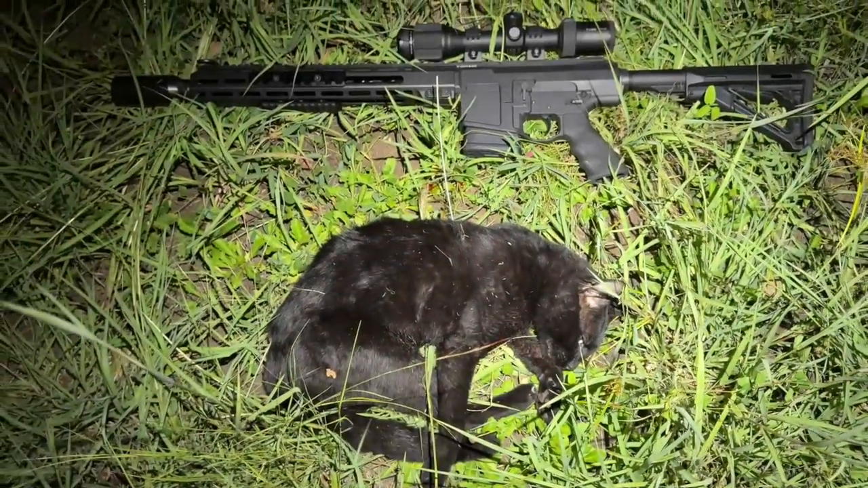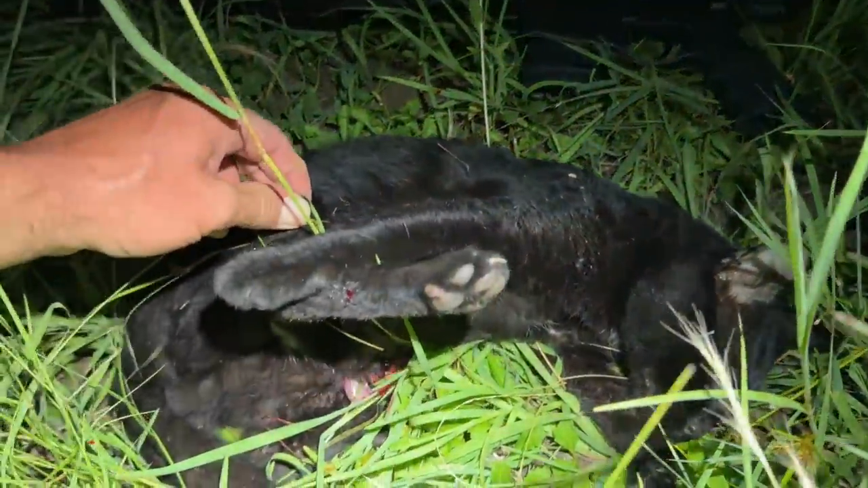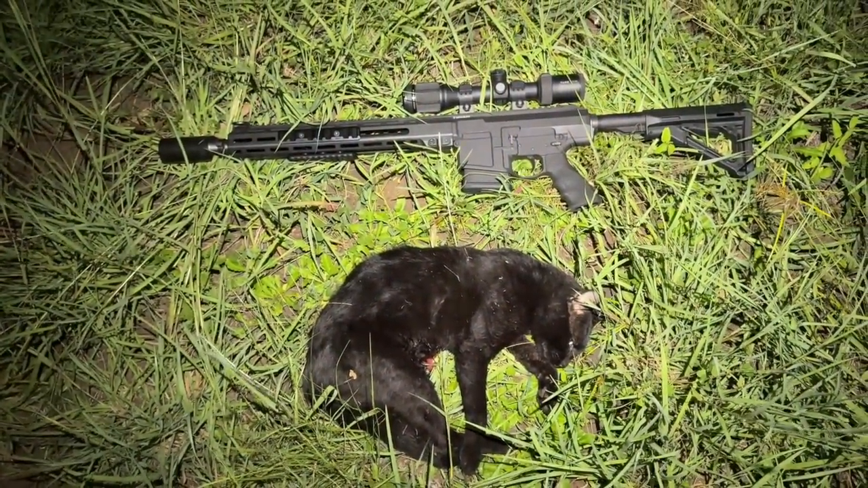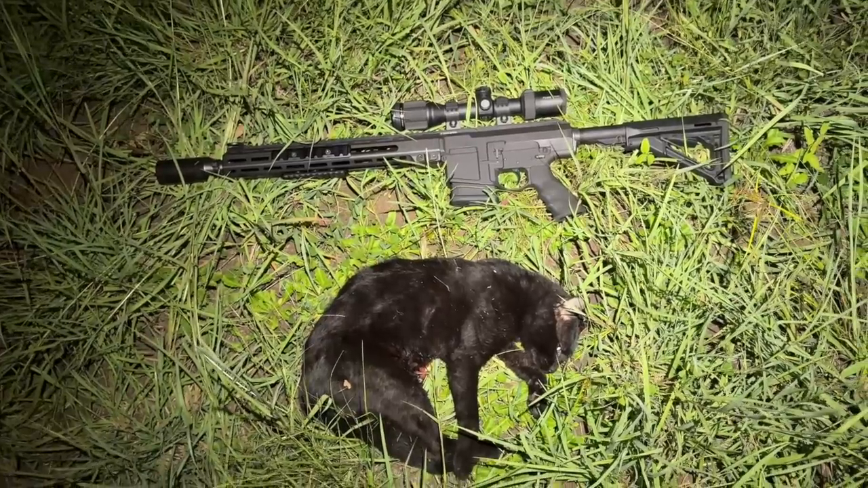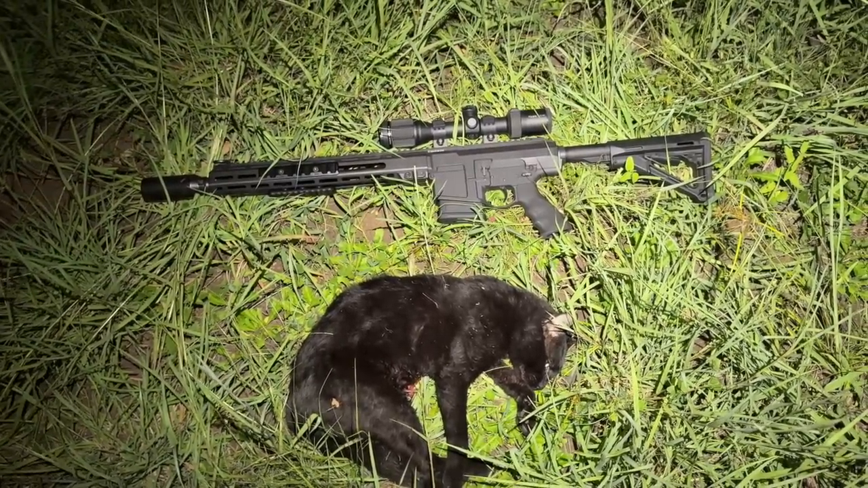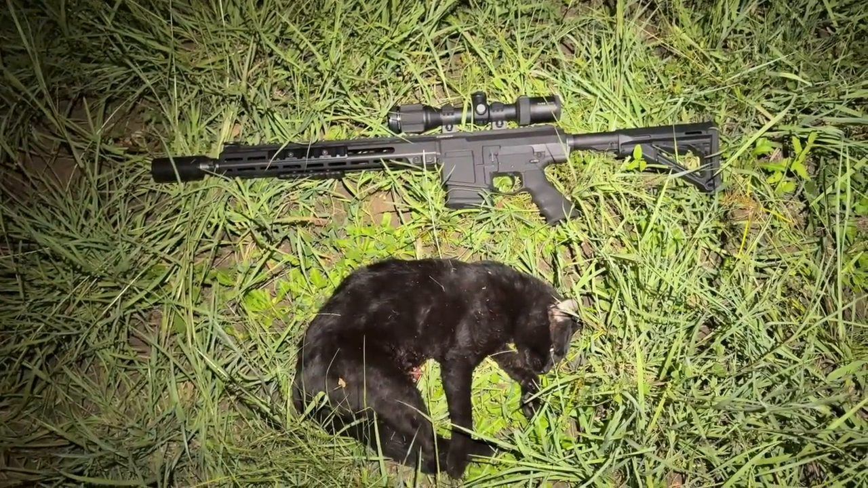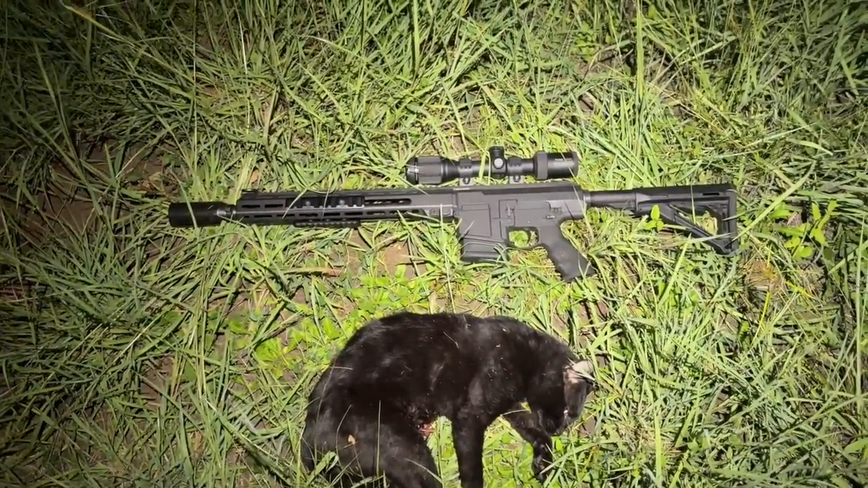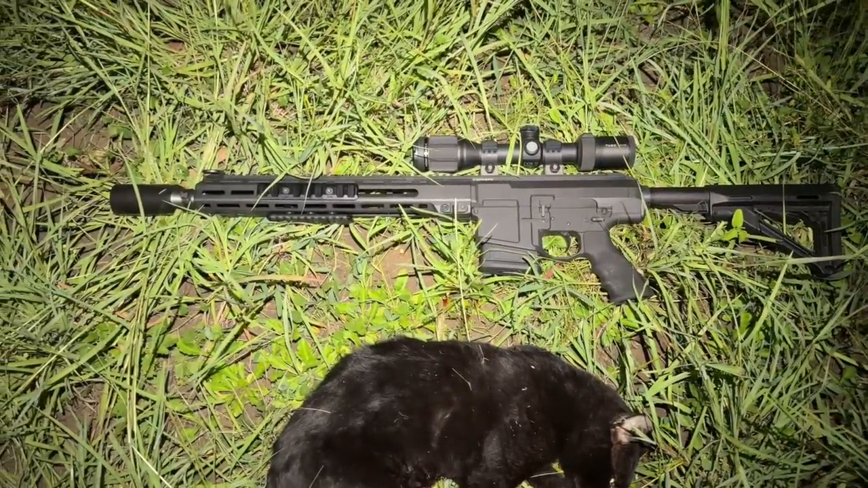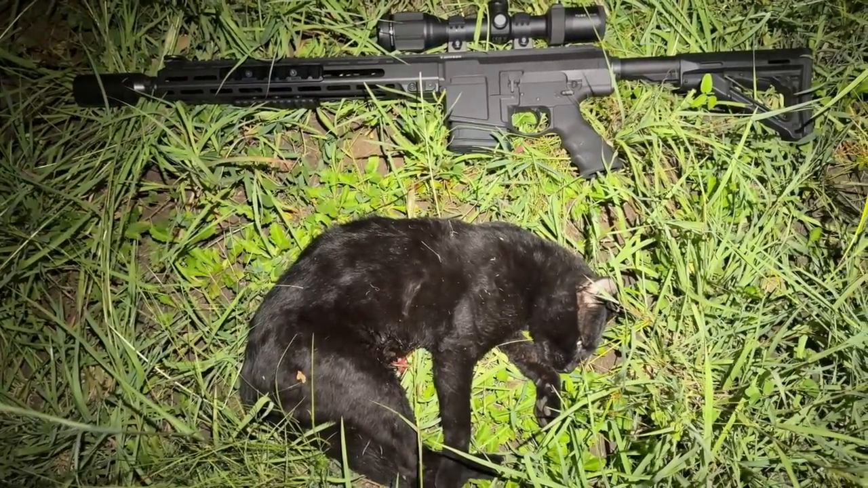So here he is. A little black, what is it, a tomcat. I didn't need to cut his gut open to tell you what he'd been eating. It actually went spraying everywhere, so they nearly cut him in half. Anyway, I'm very impressed. It's done a really good job with the 308. Not really my rifle of choice for shooting cats, but anyway, it does the job and it makes them stop.